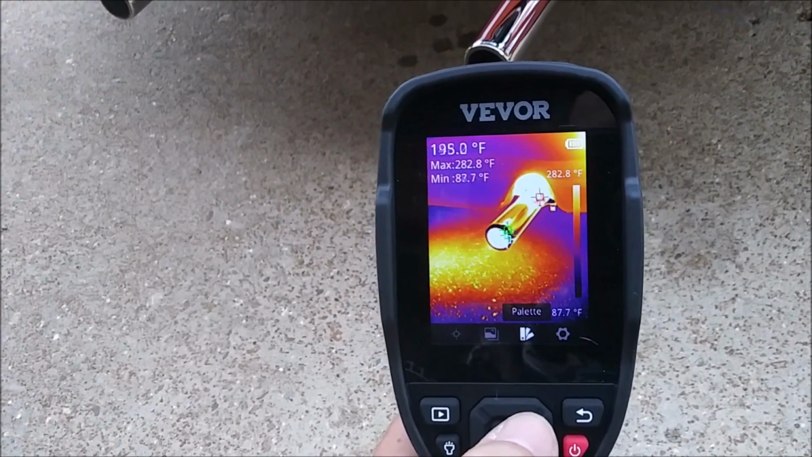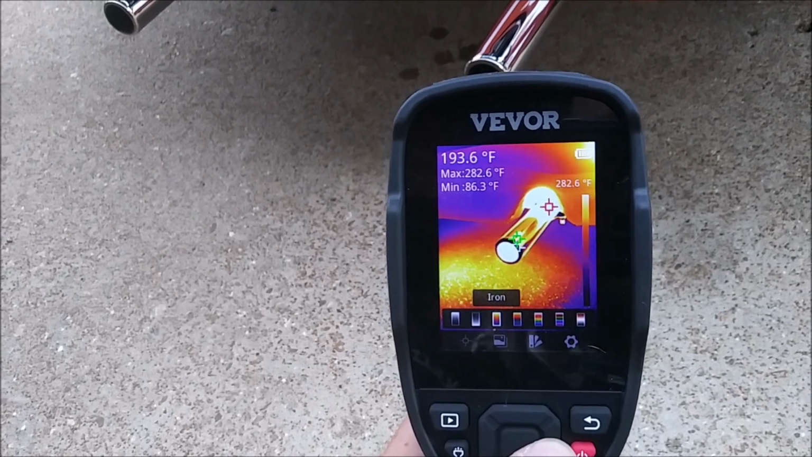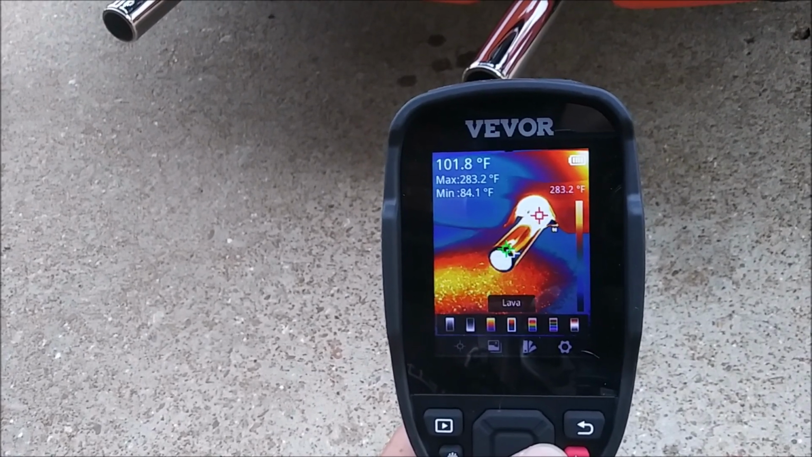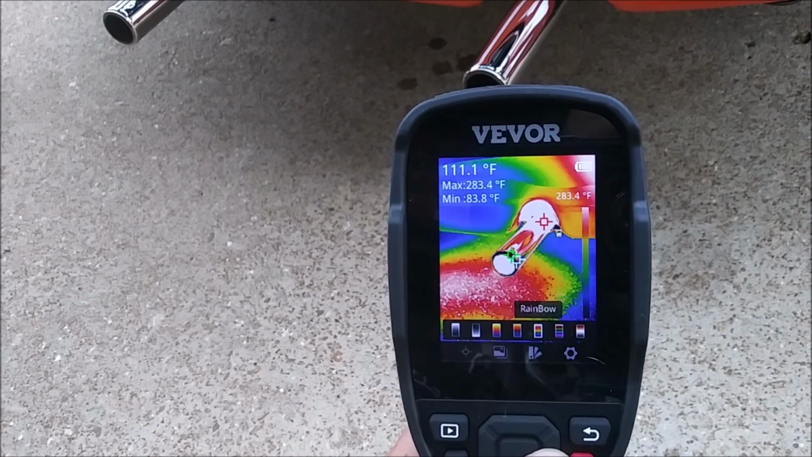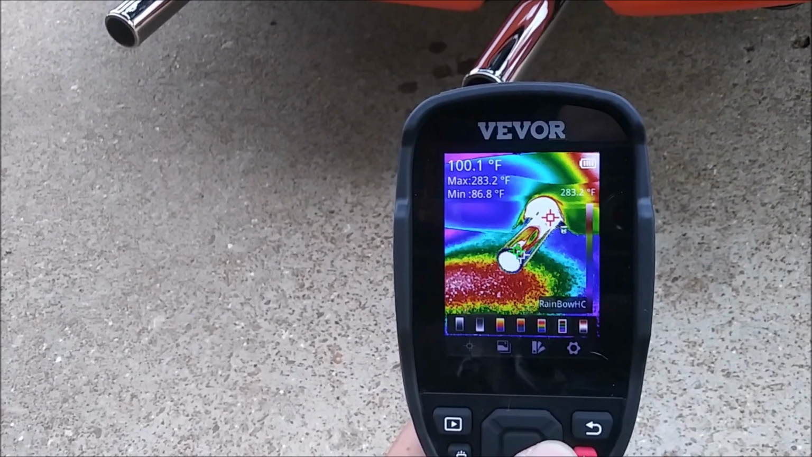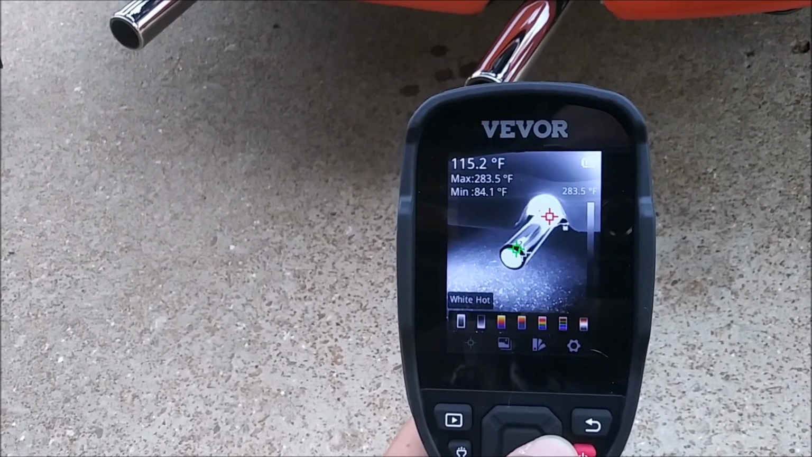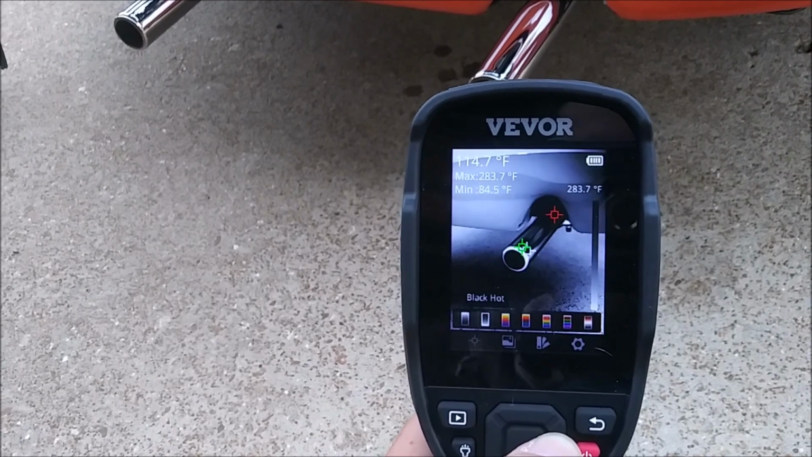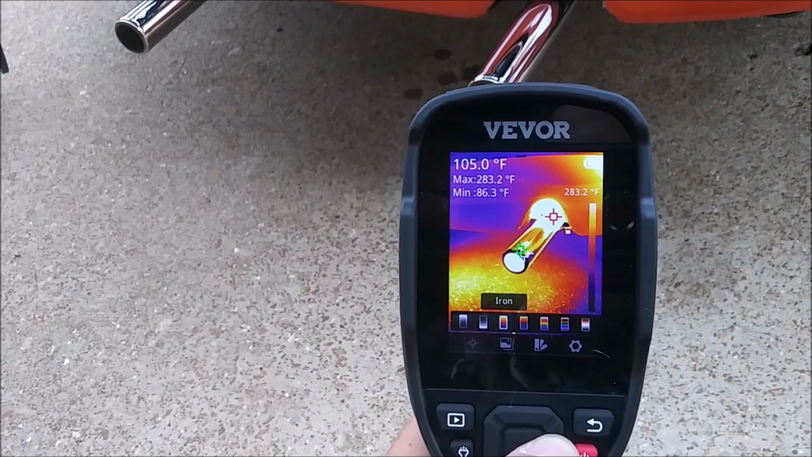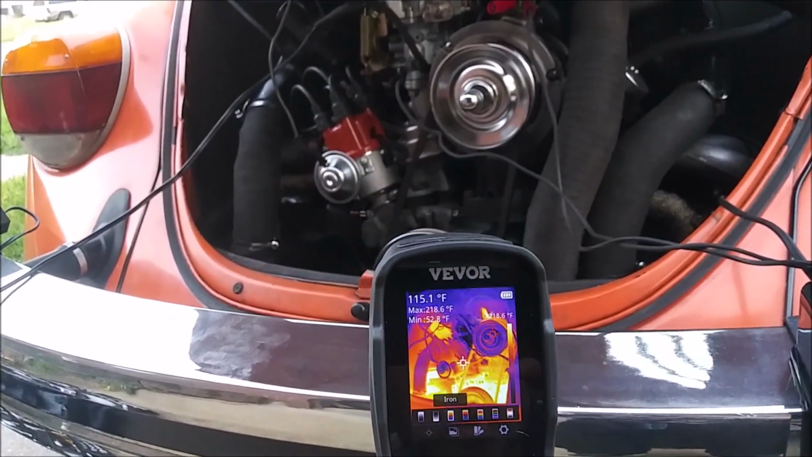But you do have extra modes as well. Like you go to palette, and I can choose which type of thermal imaging I want to see. So right here, this is what's called iron.